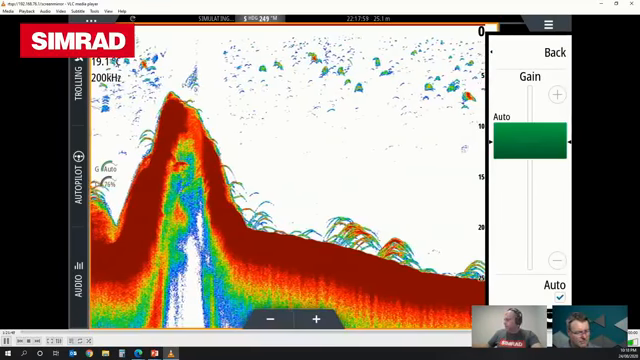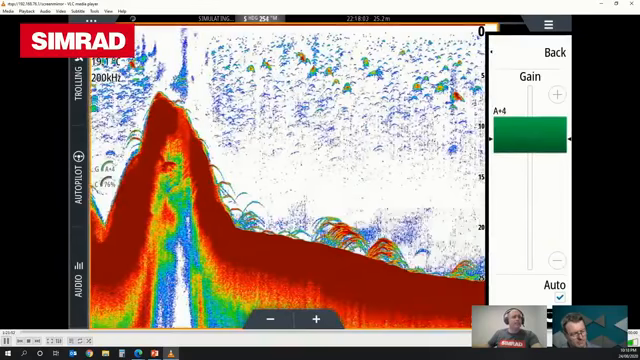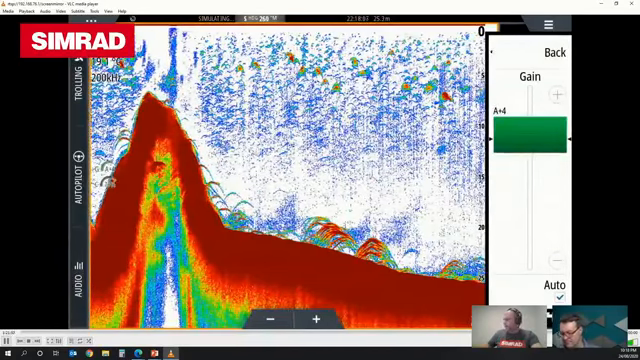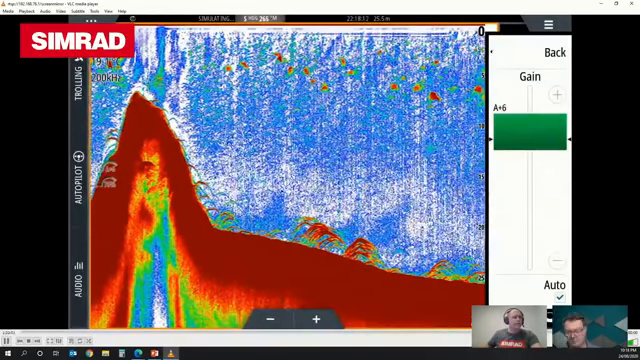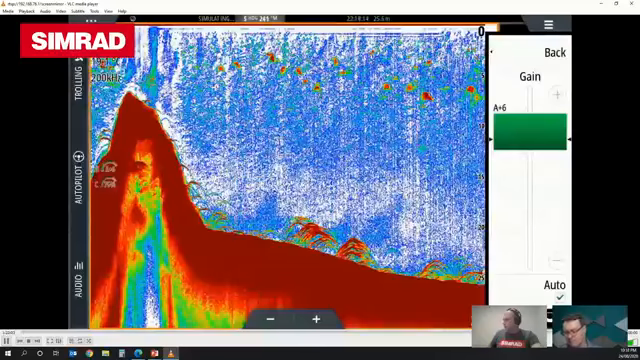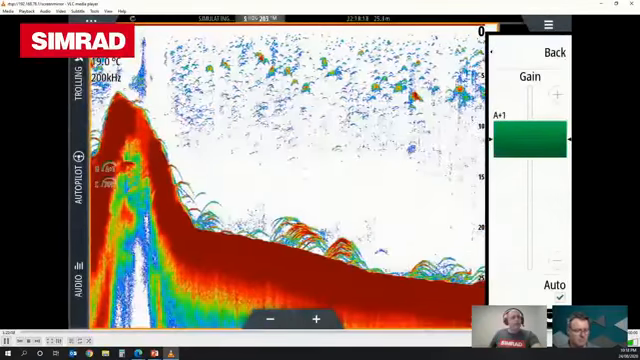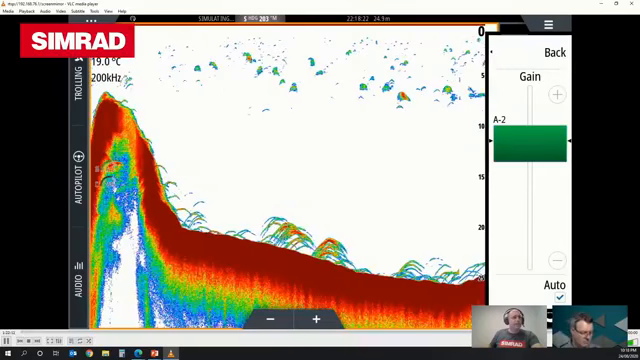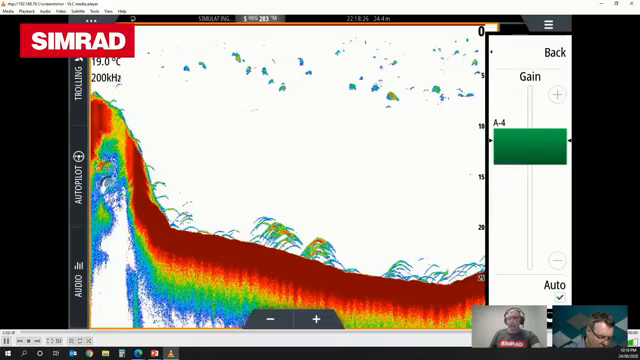But as I increase it, you can start to see a little bit more clutter coming in, and some of those smaller targets pop up. So if we take it all the way through to gain 6, you can get a picture that looks quite similar to what I had on screen just moments ago. And the same thing when we start to reduce it back down. Okay, back to normal. And then if I want to, I can tweak it out by reducing the gain a little bit more. So that's the gain control in action.